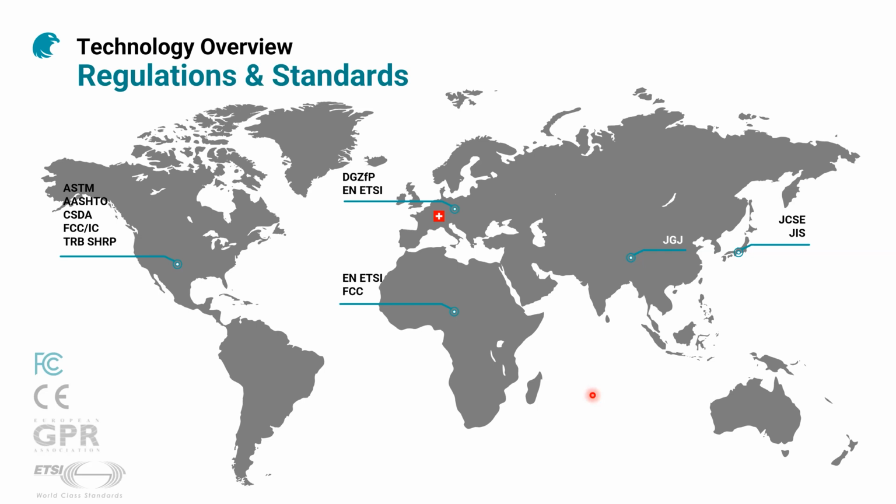When we are saying regulations, we mean all these sets of rules that are being set by authorities and that put specific limits or limitations on what you can emit, because a ground penetrating radar emits an electromagnetic wave, so it has to be regulated.